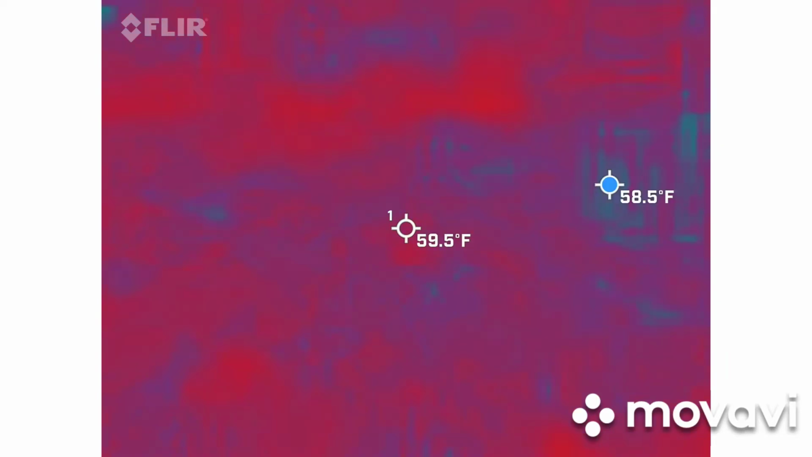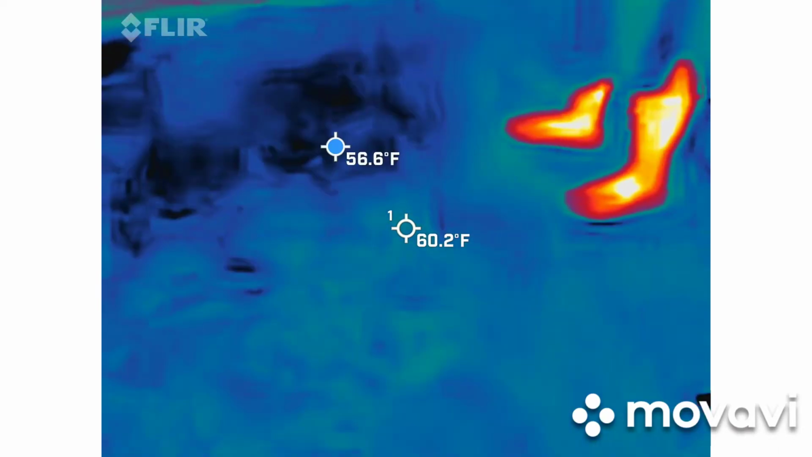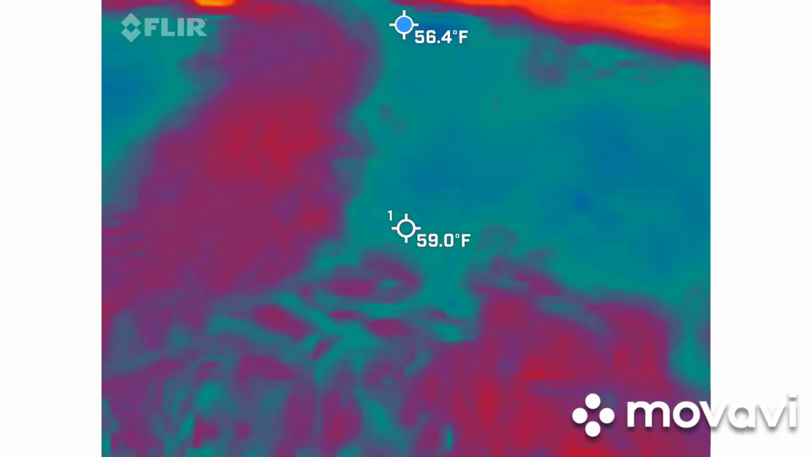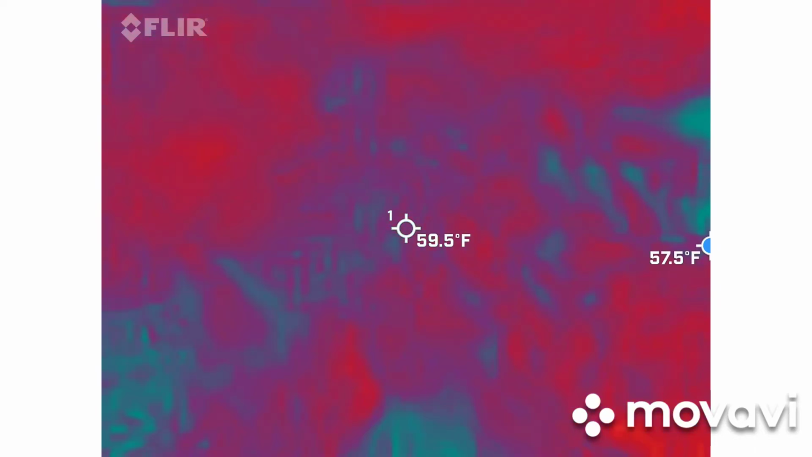This back side of the bag, you can see it. Something's making it go off over here. That's my watch. Nothing in the bag that's on.